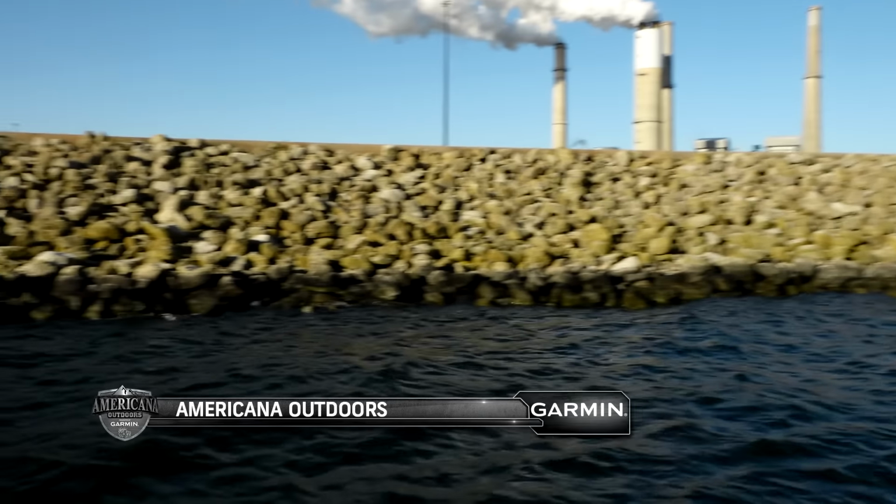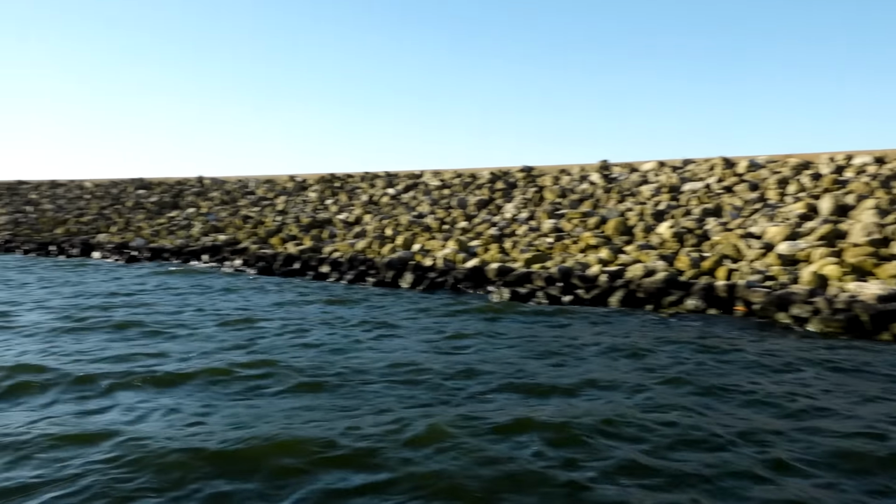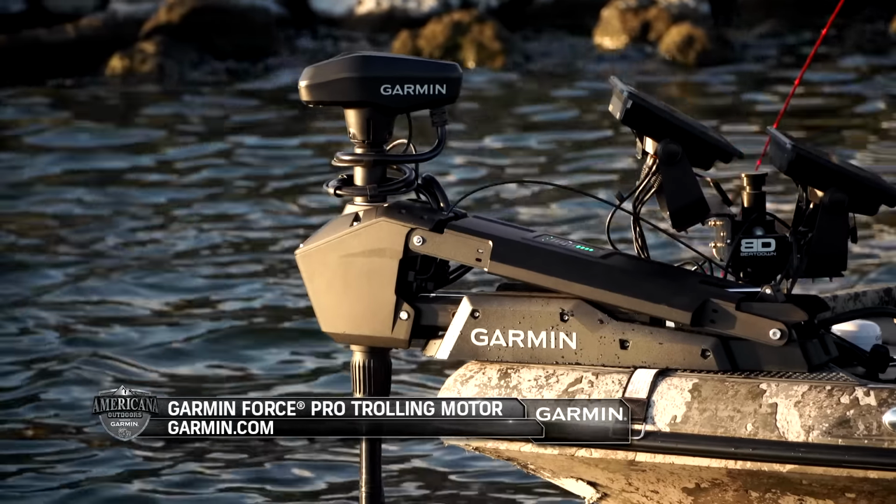We're back on the water and the wind is howling. In these moments, having features like anchor lock on your trolling motor are more crucial than ever.